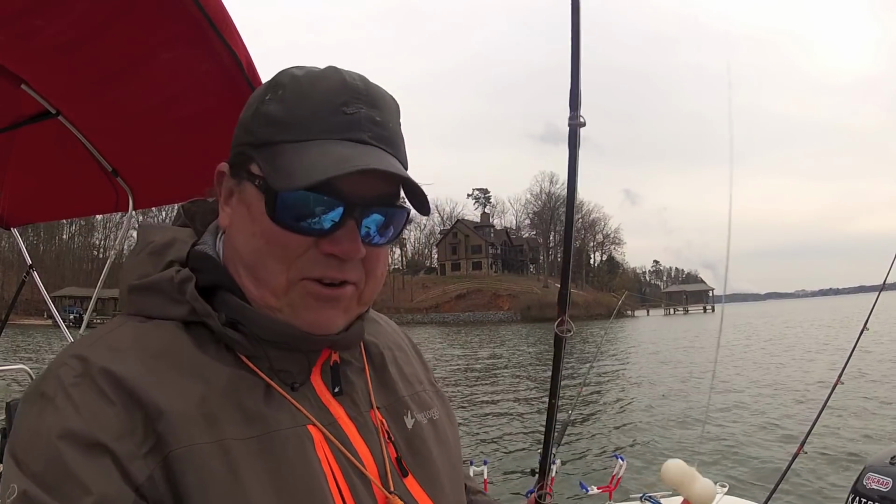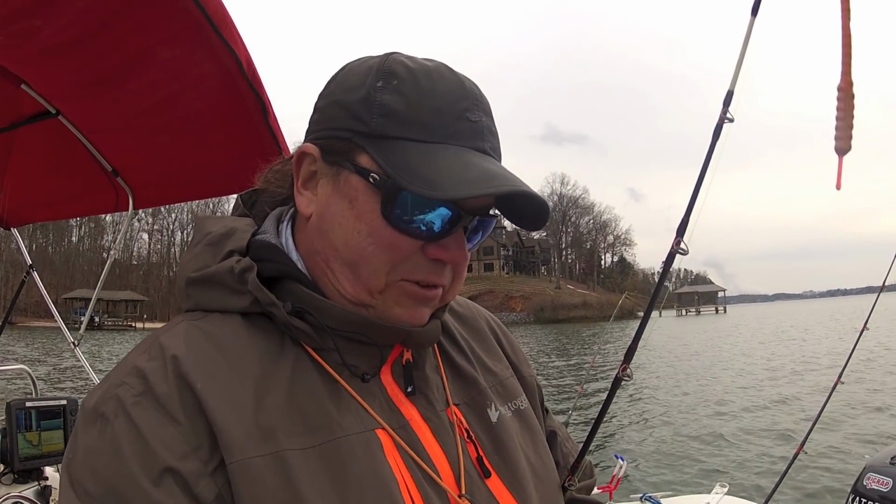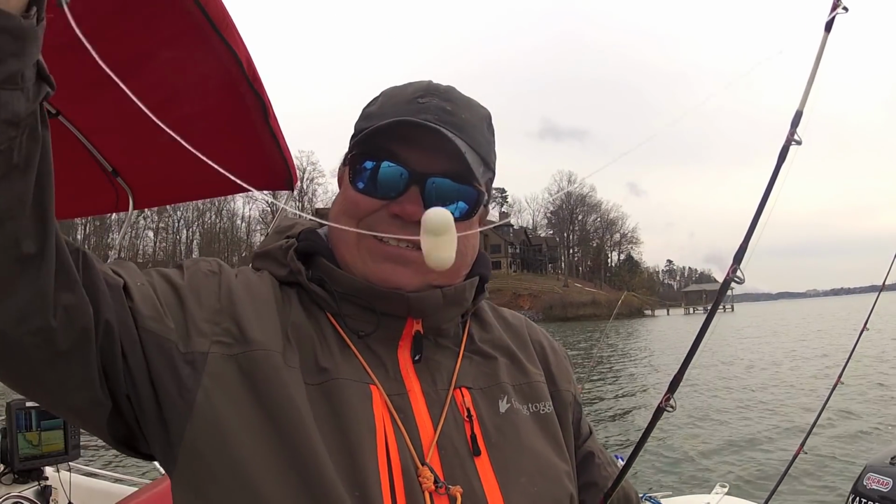On the rattle. Three for three on rattles today. Old Hooker's terminal tackle rattles, I like. It's the third one on the rattle today.